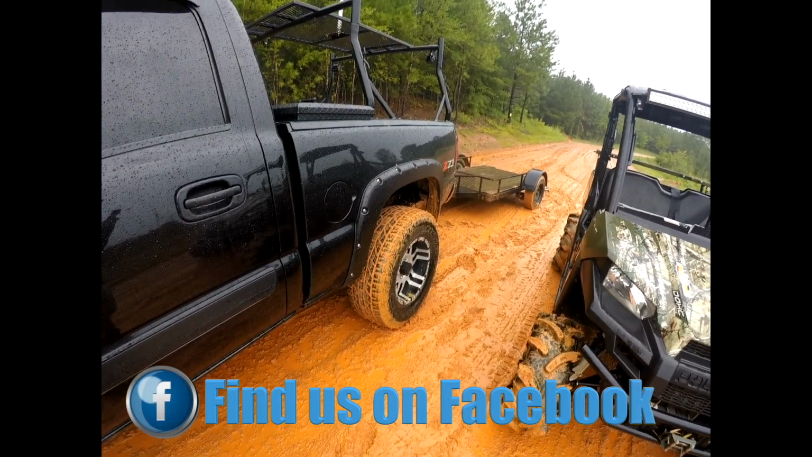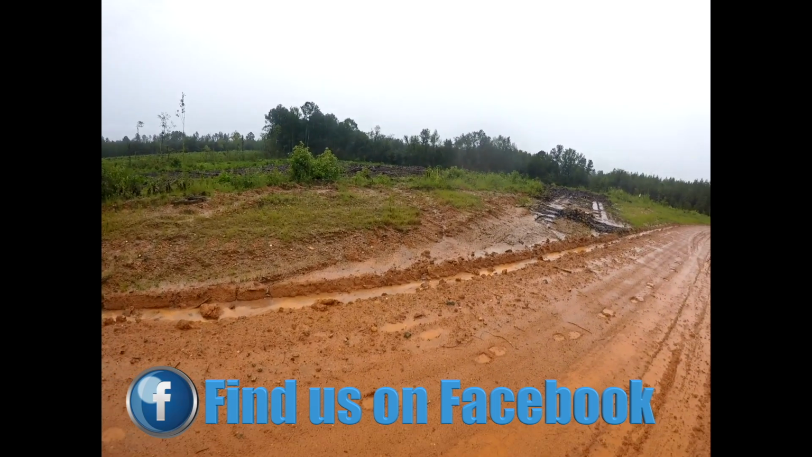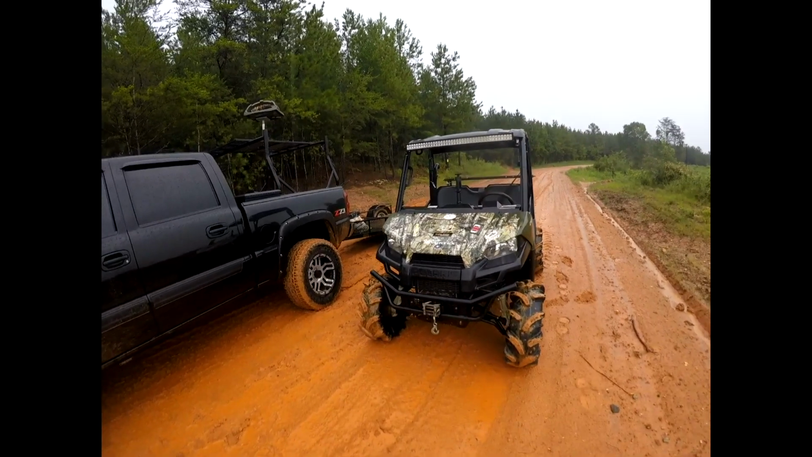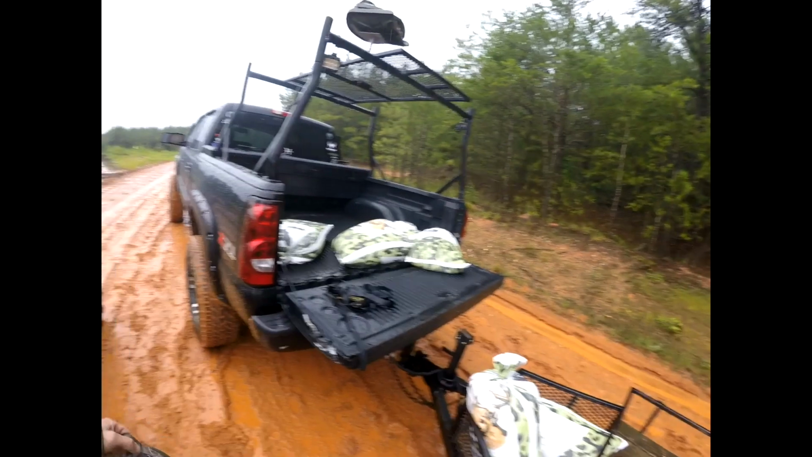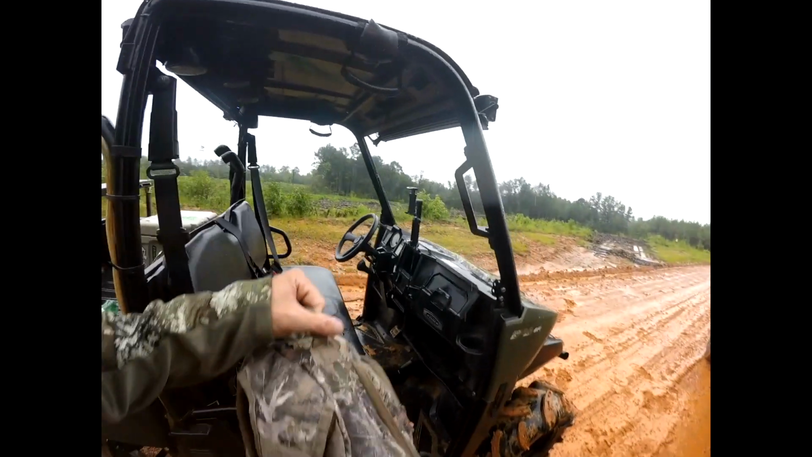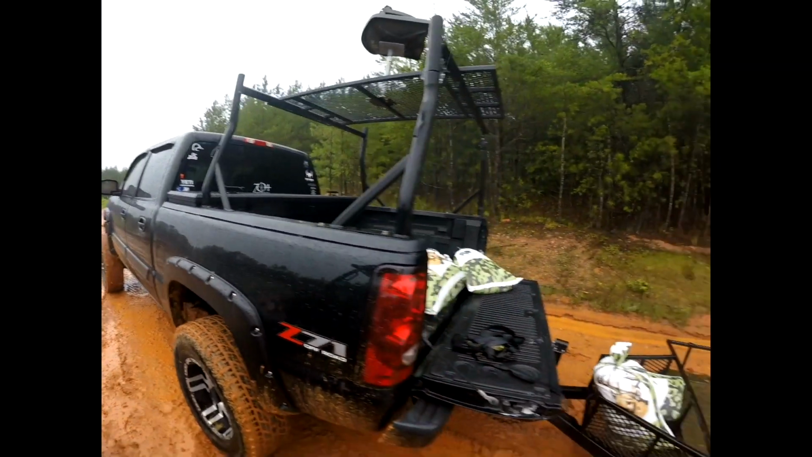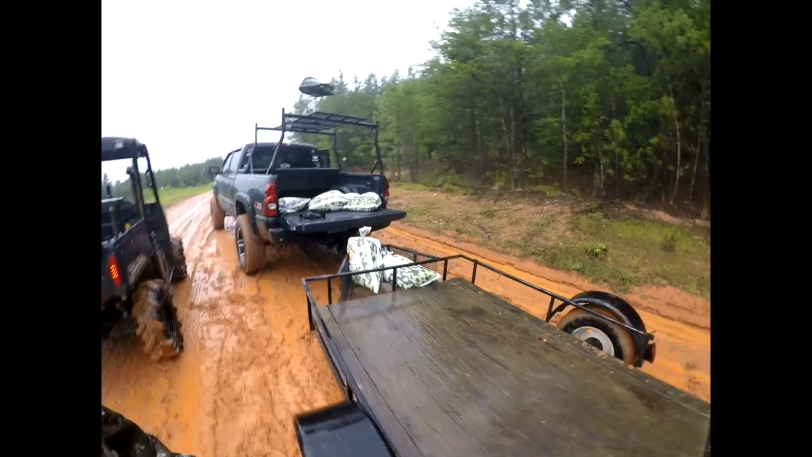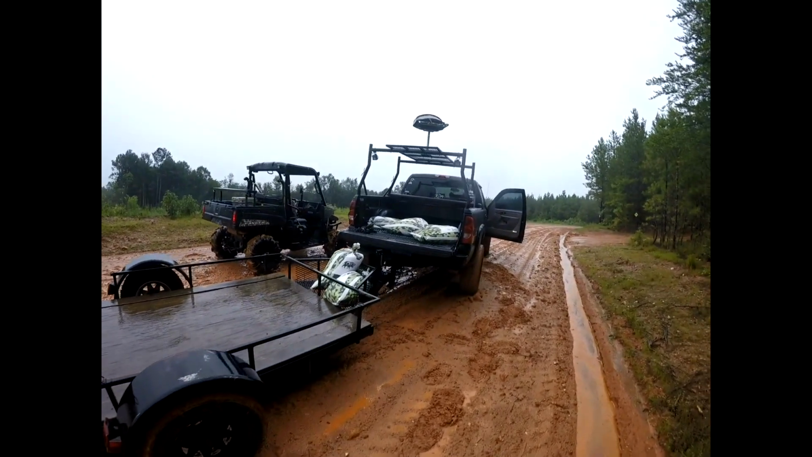Well, folks, it's raining cats and dogs, and we have just had an unfortunate event. Four-wheel drive has decided not to work, but we got to get the corn out for these hogs. So we're going to attempt to go ahead and get the corn out, see what we need to do from there about getting this truck unstuck. Hopefully we can unhook this trailer and maybe be able to get out. Stick with us, it's going to be interesting. It always is.